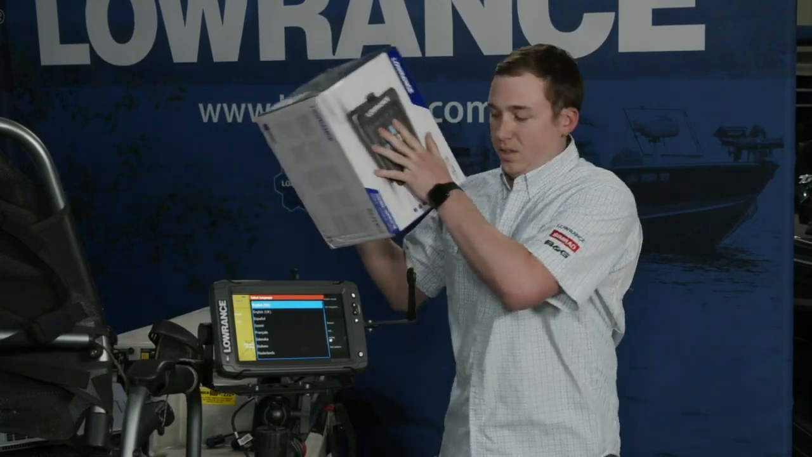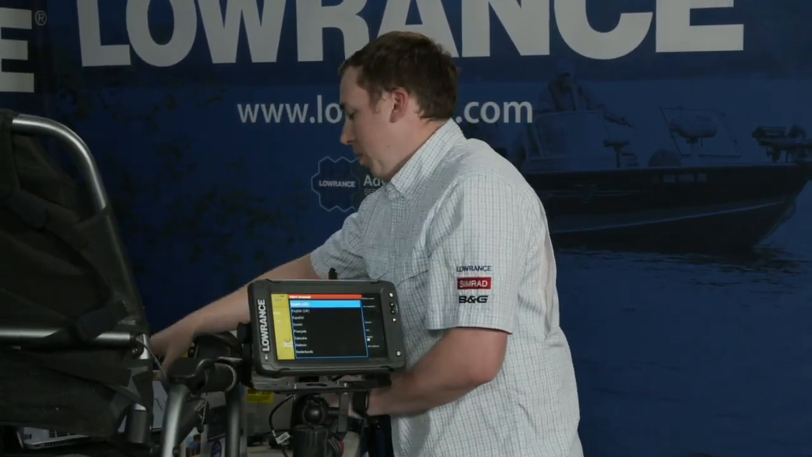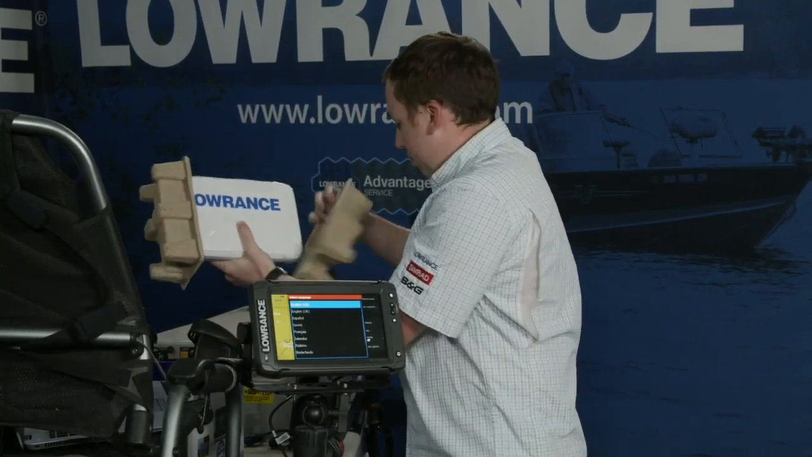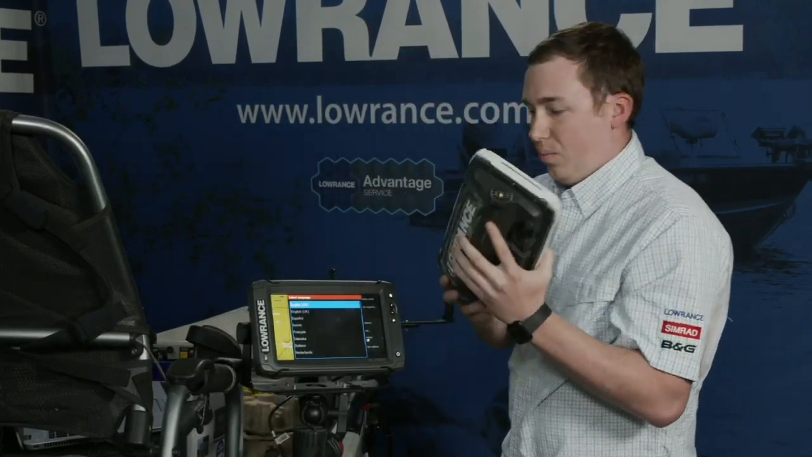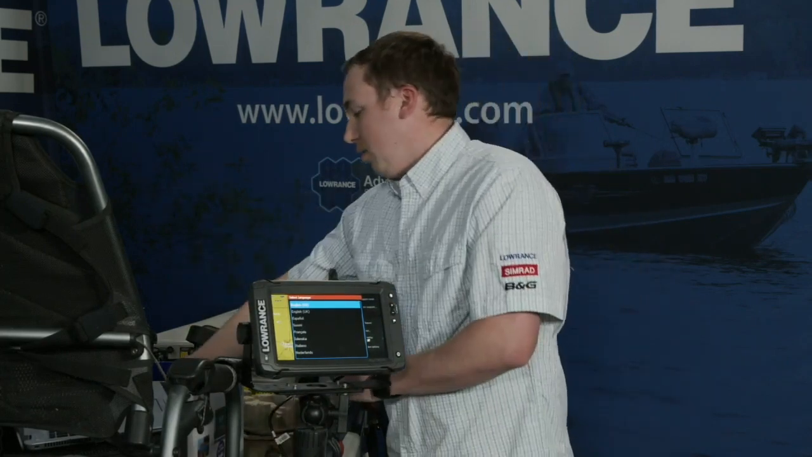So this is a 9-inch Elite Ti2. When you open it up, first thing you're going to see right out of the gate is your screen, your Elite Ti2 of your chosen screen size. This here is a 9. We'll come back to that in a second. We're going to mount that on this RAM bracket here.